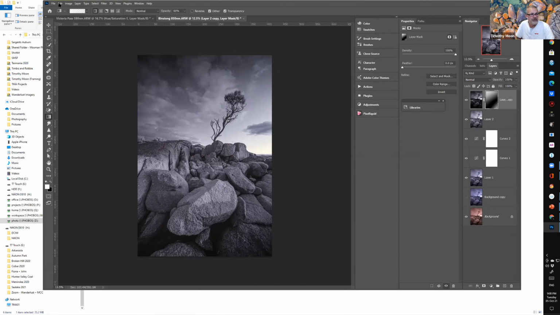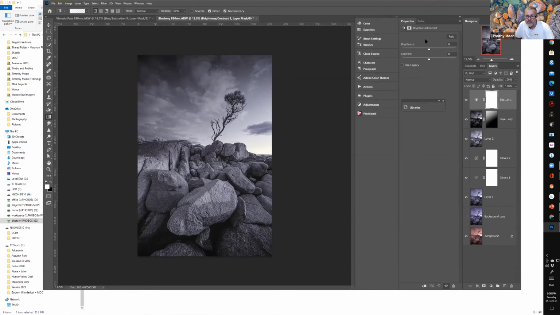That's probably a bit too much, we won't put it down there, but it's kind of done a nice job in the sky there, I think. So that's just a matter of really working the dodging and burning. So then we might come along and do a brightness layer here for a bit, just to increase the contrast